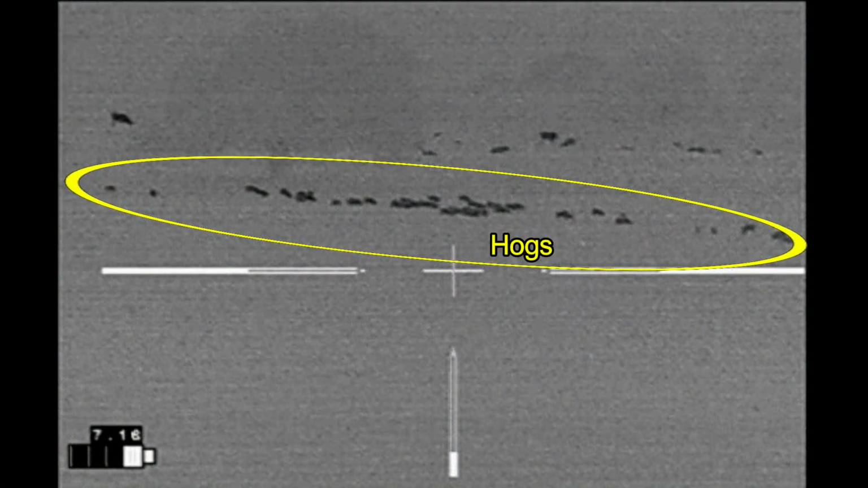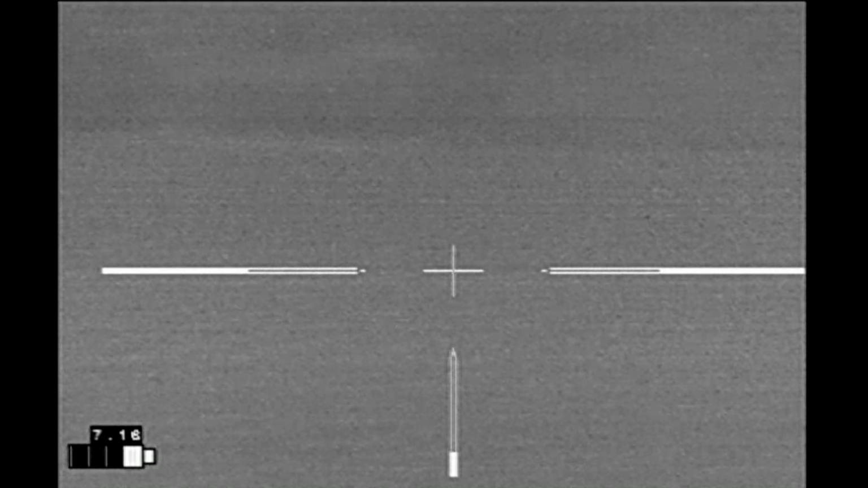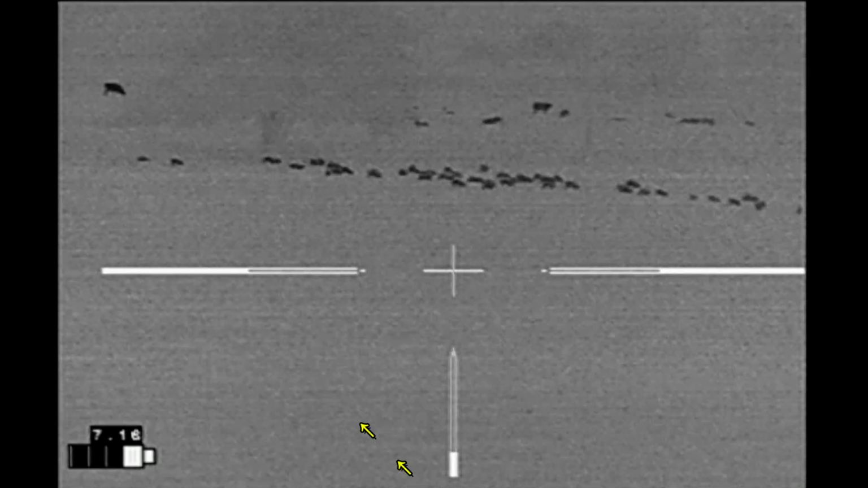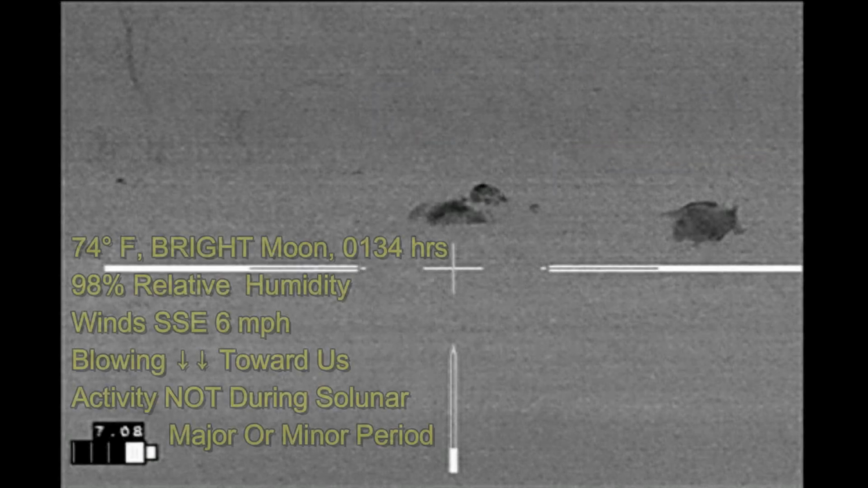Tired, we finally make it back to the truck, and I look down the hill on the other side, and it's a field full of hogs. One out in the distance right there, and the rest of the field is empty. We're going to come in from this direction, circling around so that we'll be downwind of the hogs. The hogs are going to be moving away. They're going to move a couple hundred yards, and those cattle are going to be off to our left when the shooting starts.